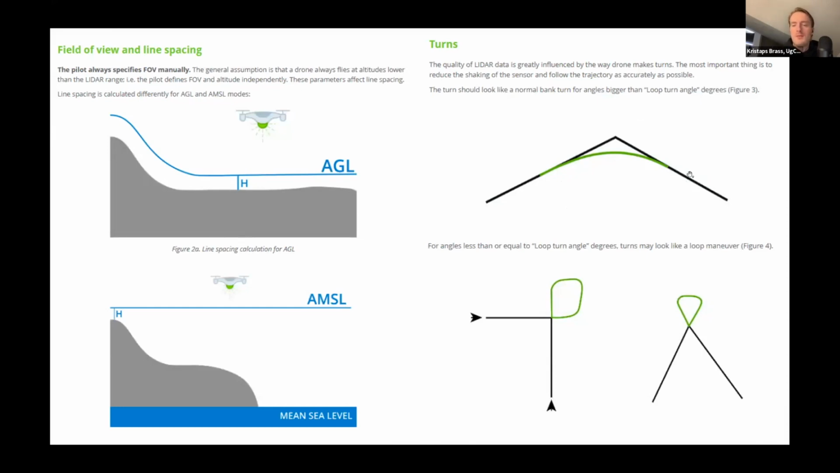Additionally, one thing we have implemented is the ability to fly these loop turns in corners. So you can define what should be the angle between two lines that come together at which the software should add a loop turn. For the loop turn as well, you can define what should be the corner radius. You can define also what should be the length, basically the straight flight after the drone does the turn. And so using this, you can also gather more accurate data, and you can ensure that actually the IMU of the LiDAR sensor will be additionally calibrated using these turns.